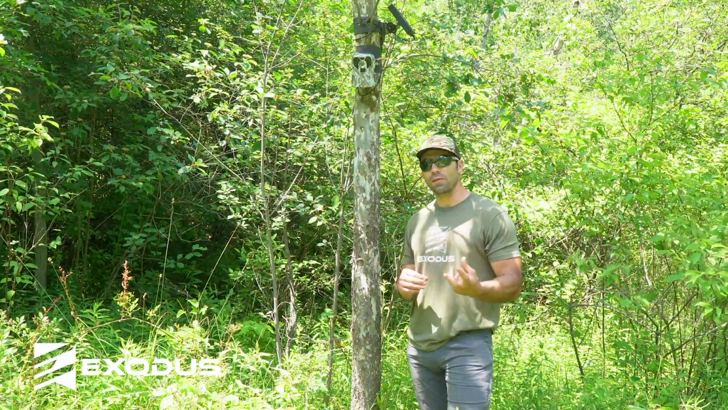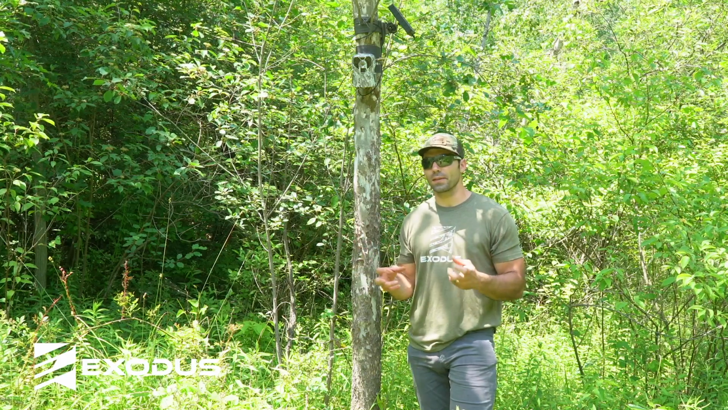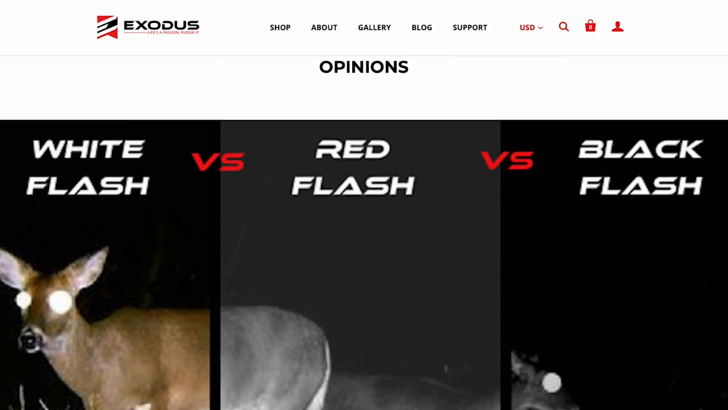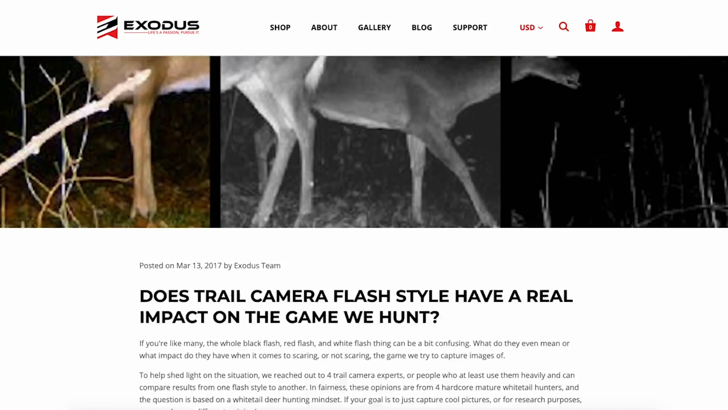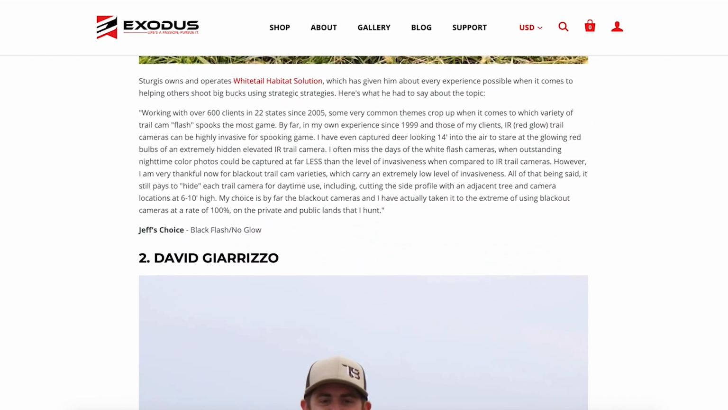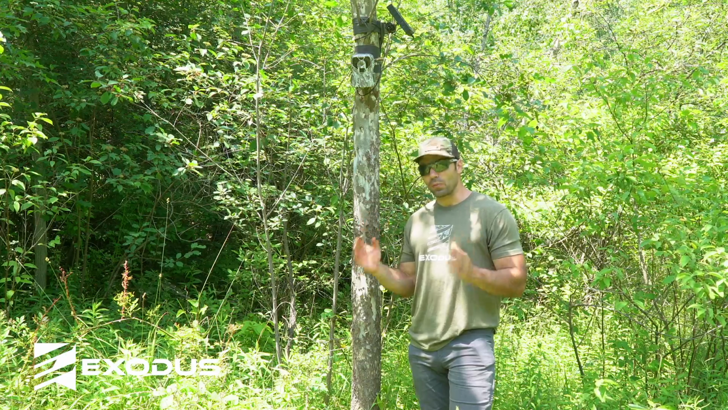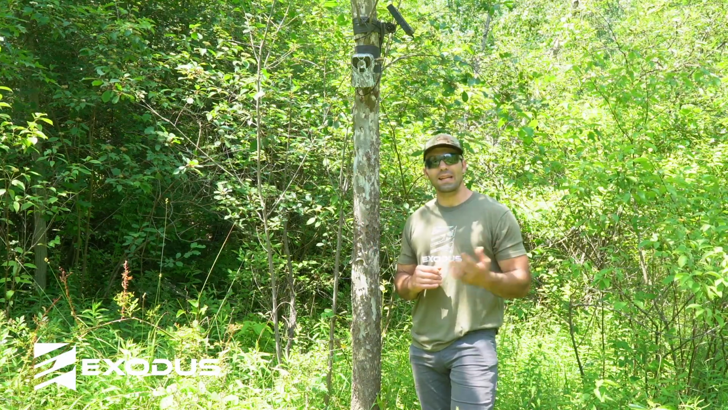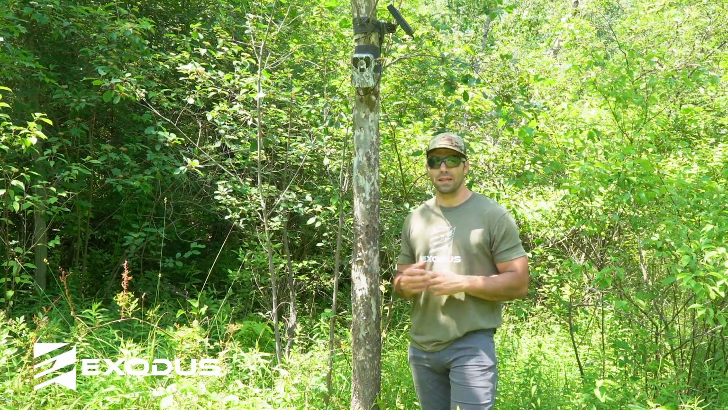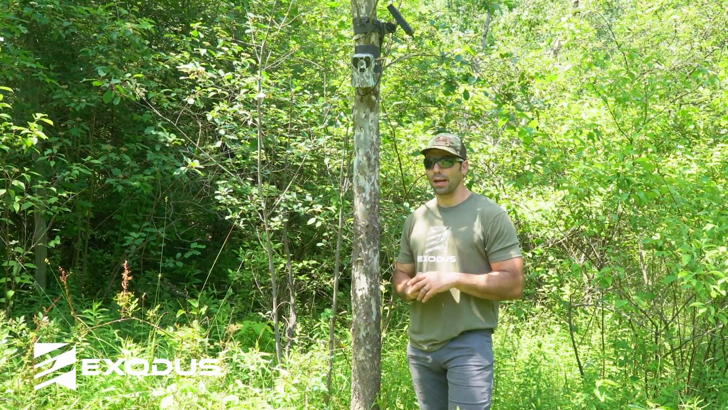And then when you start looking at red flash cameras and black flash cameras, they're both considered IR flash because they're in the infrared spectrum. They're high enough on that wavelength to fall in that category. But red flash cameras emit light at 640-ish nanometers, which is a lot lower than black flash.